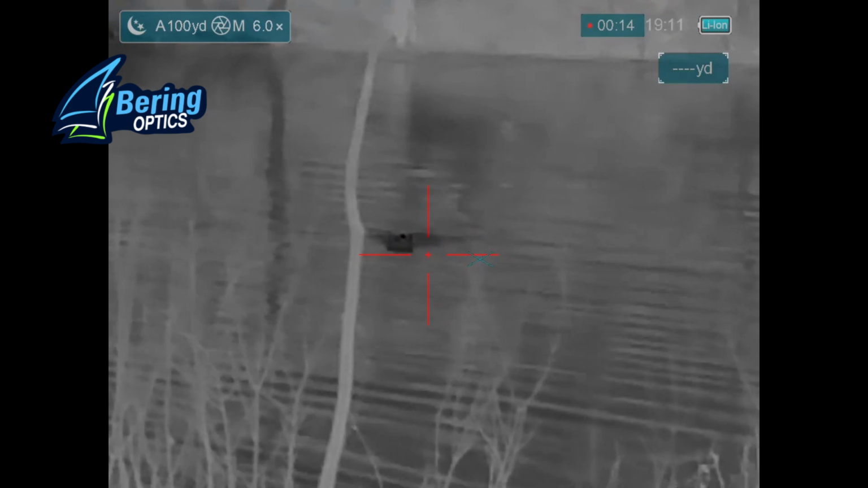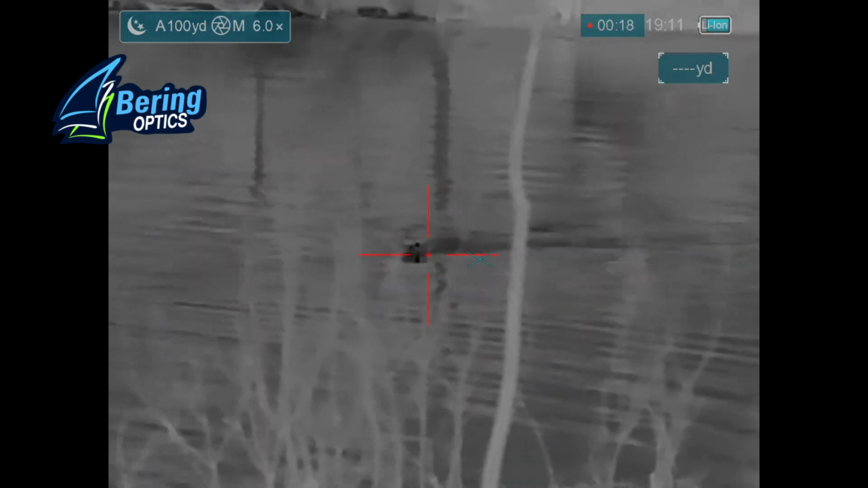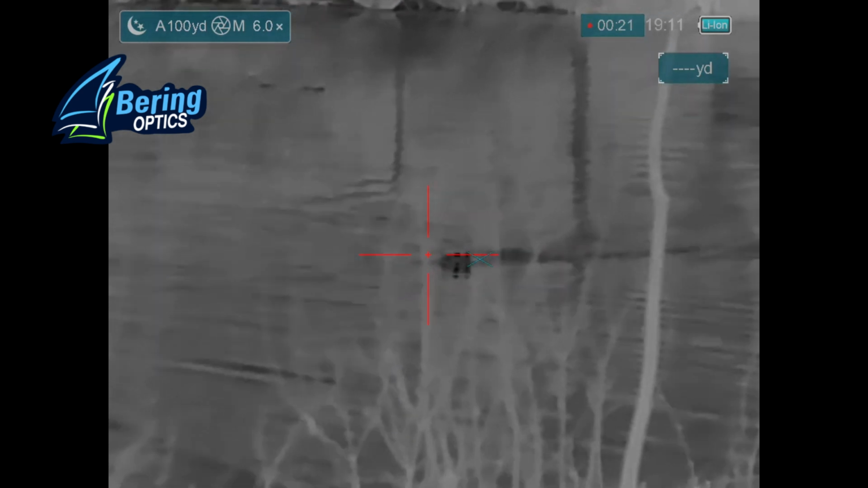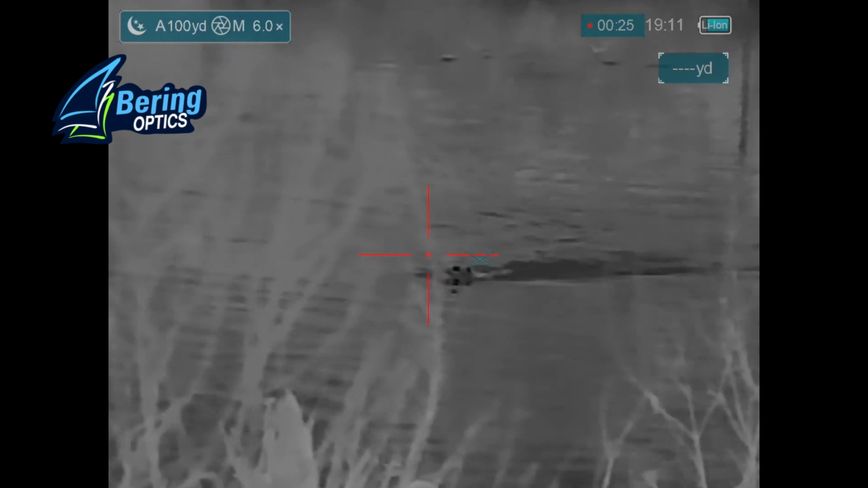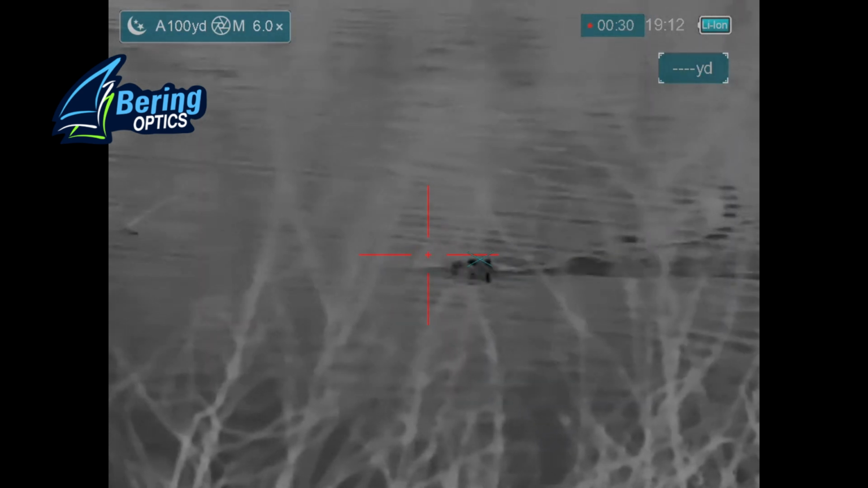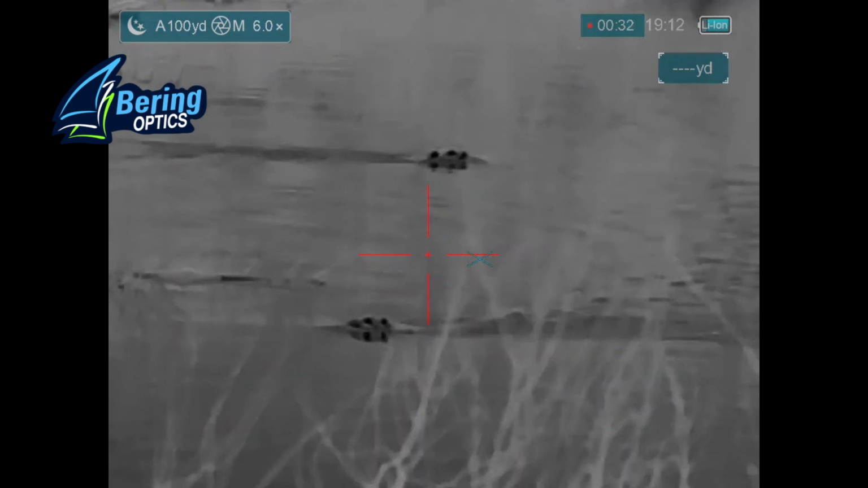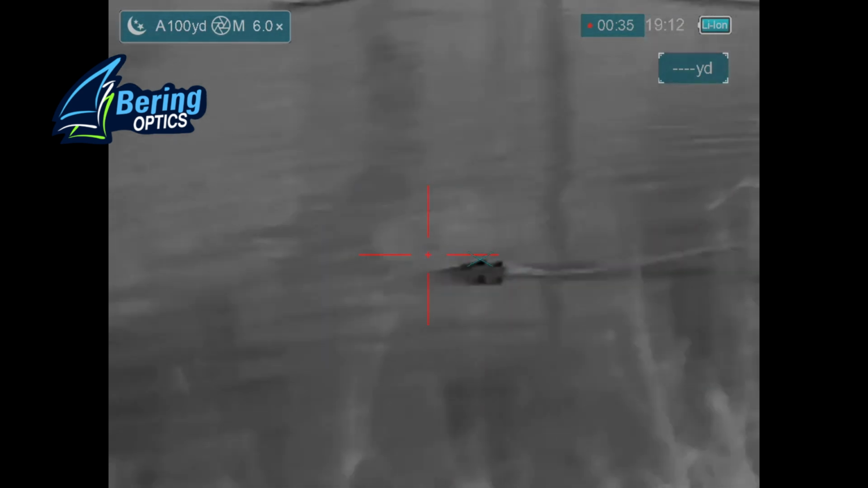It makes the turn. And I'm just going to let it come closer. And there's another one. That other beaver is going to disappear after this shot.